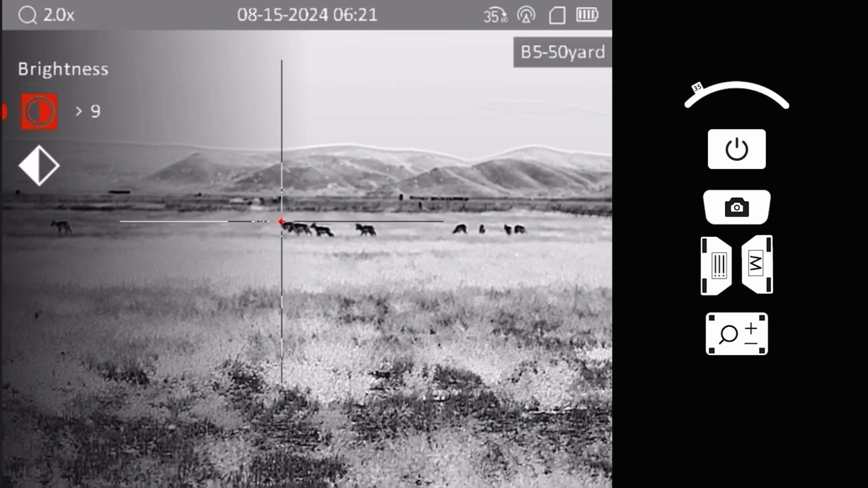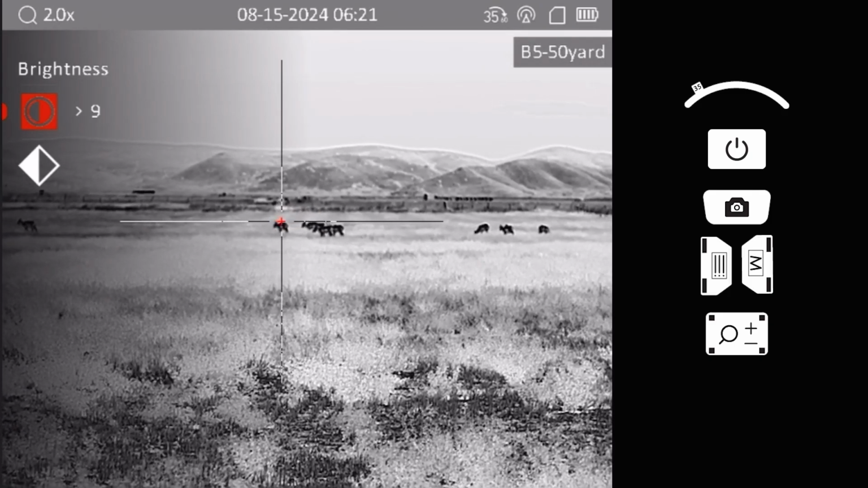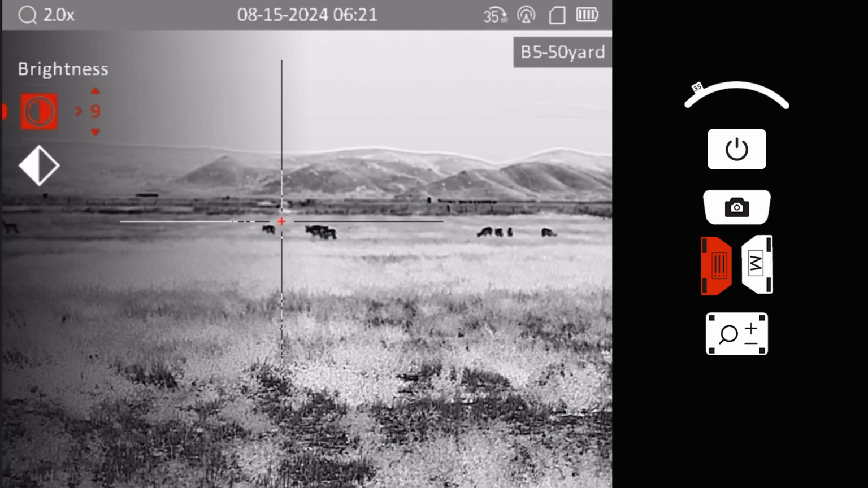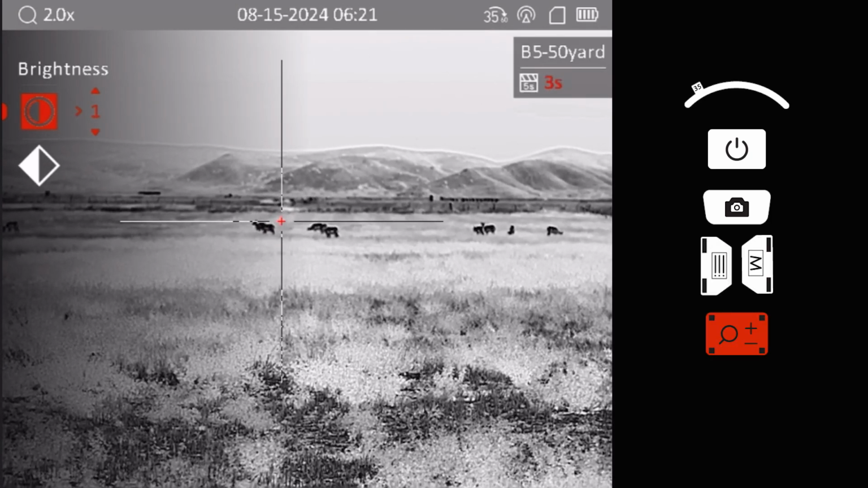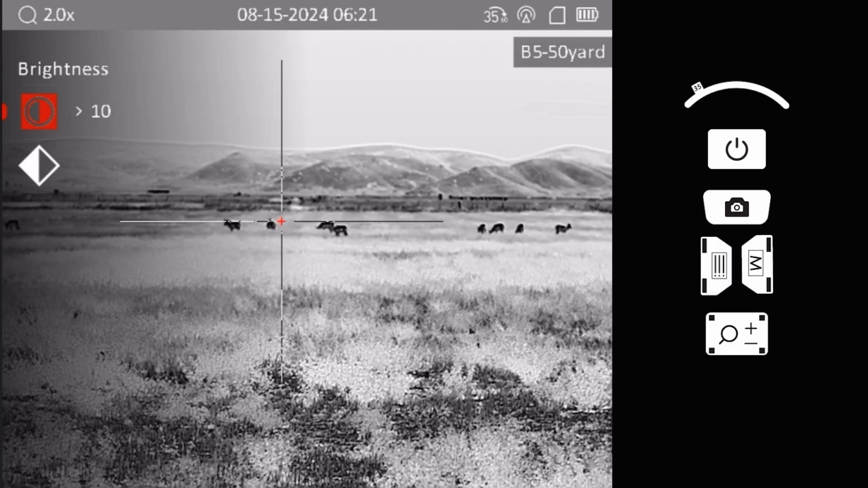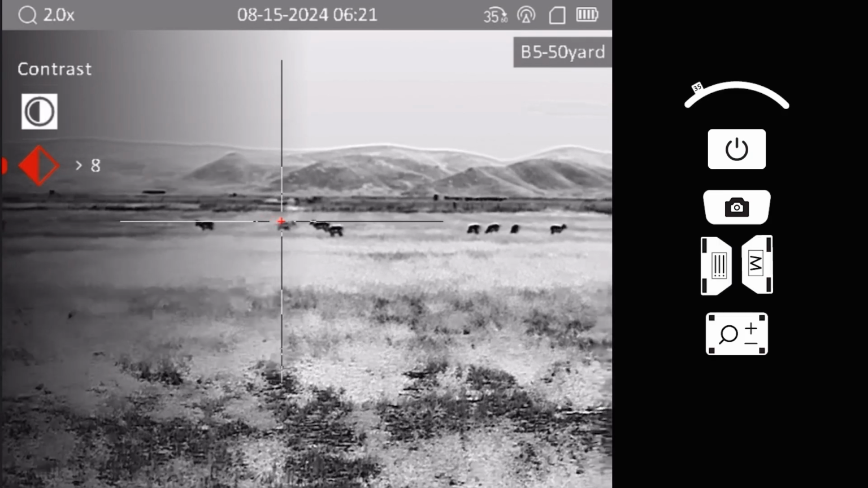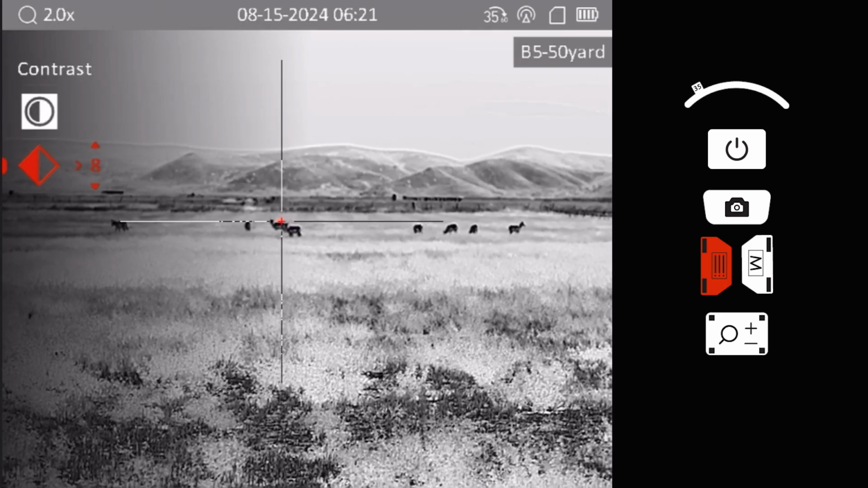Next, you can access the Quick menu by briefly pressing the menu button. This provides access to commonly used features, allowing you to make quick adjustments to the image with ease. Start by adjusting the optic's brightness. This simple adjustment can be a game-changer during longer hunts, helping to reduce eye fatigue and improve overall comfort.